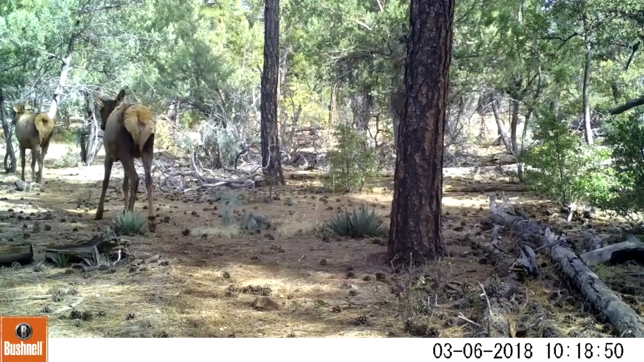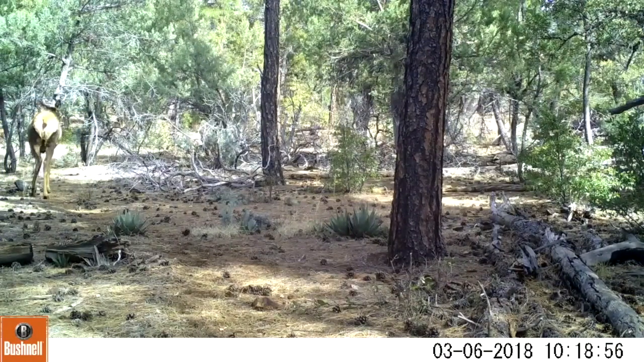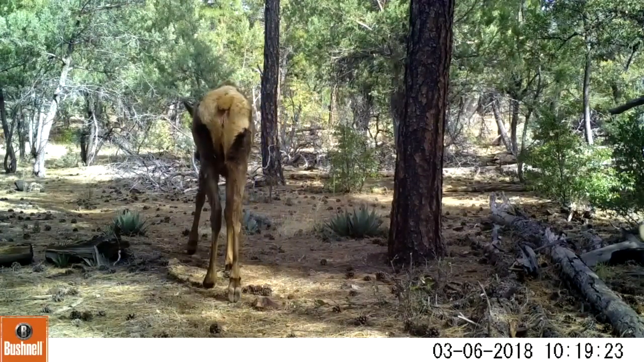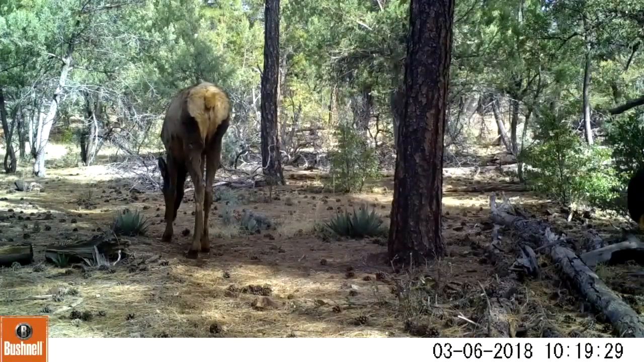I try to go to both areas where I have cameras, but this week I was a bit more tired. My body just didn't feel like doing the whole 10 miles, so I only did the one area, which takes about 5-6 miles to get to all my cameras. But it was very nice out there.